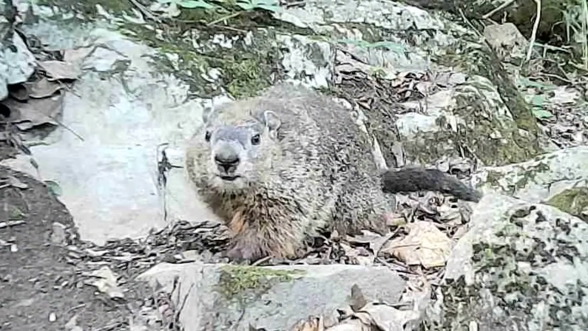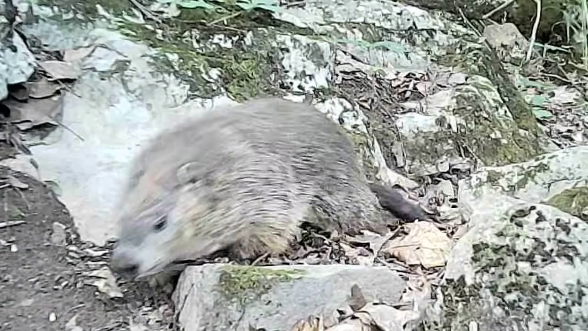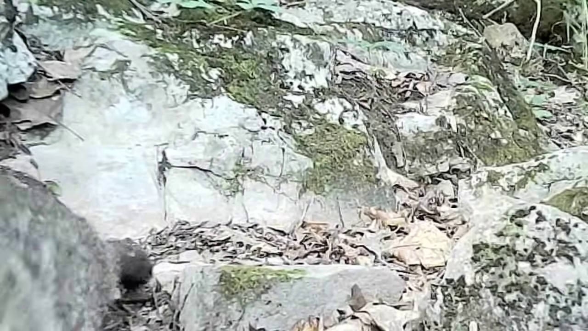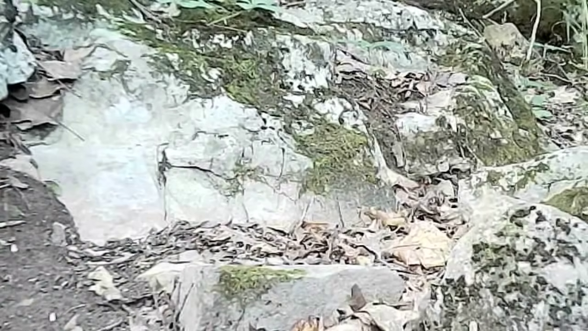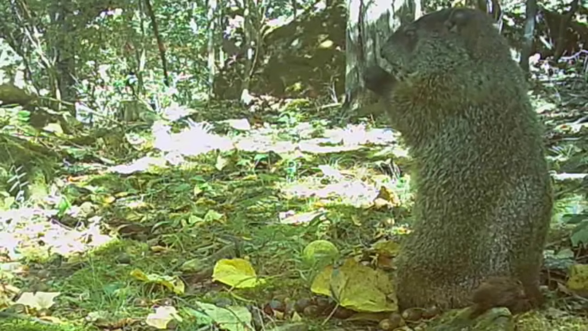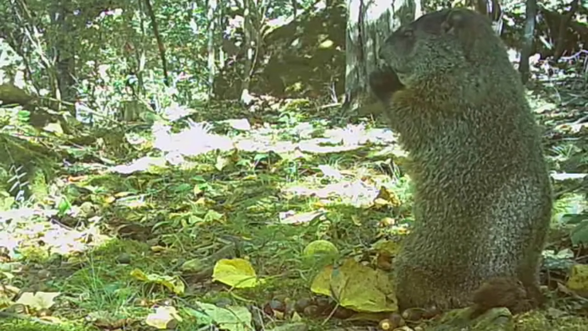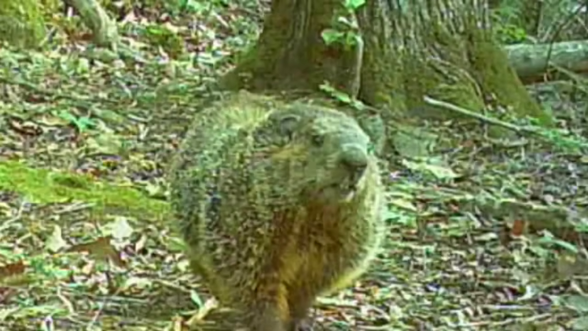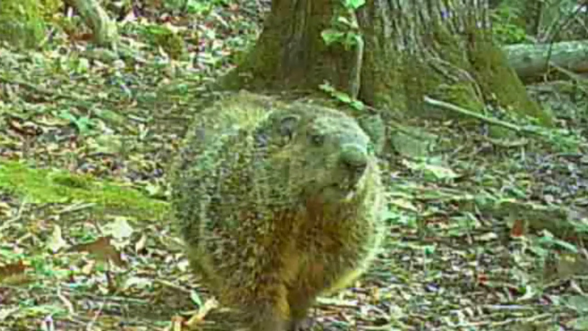Like I said, he's always got time to say hi. Always coming and going from the rock. He's out fattening up on these acres because he's right now in the process of a long nap. But he comes and goes all the time, but always has to say hi.